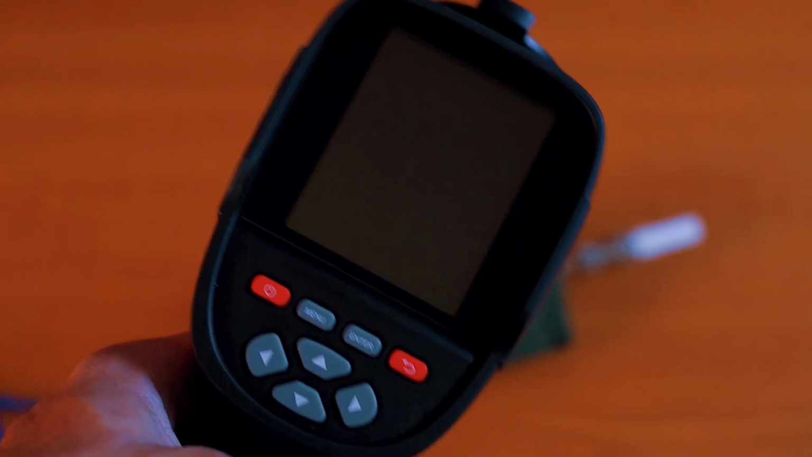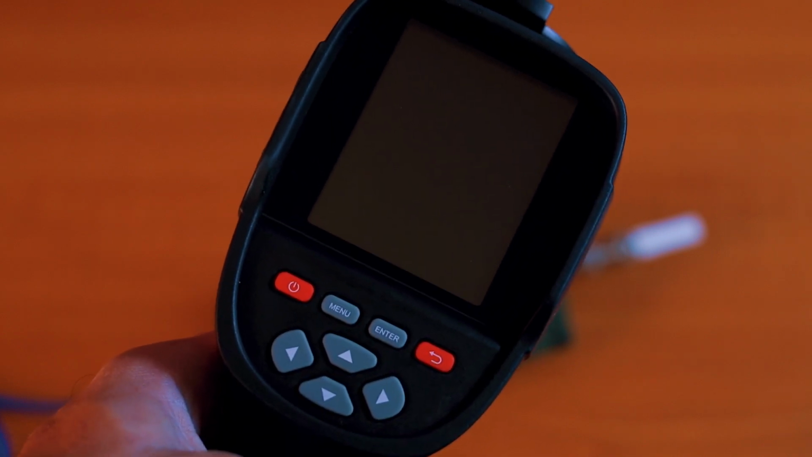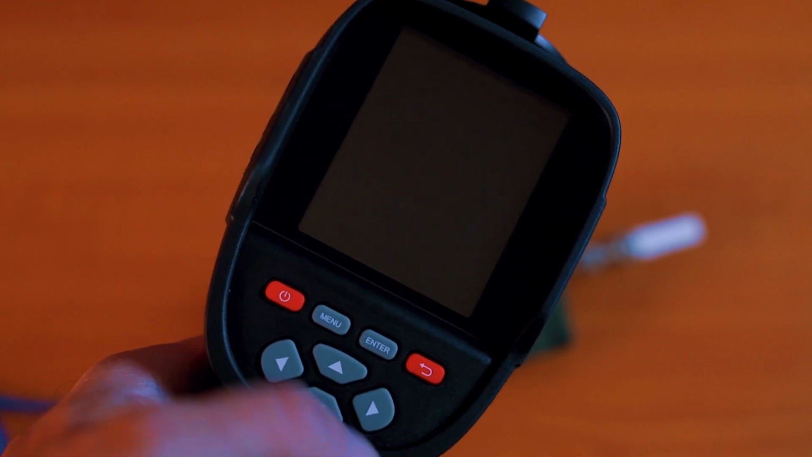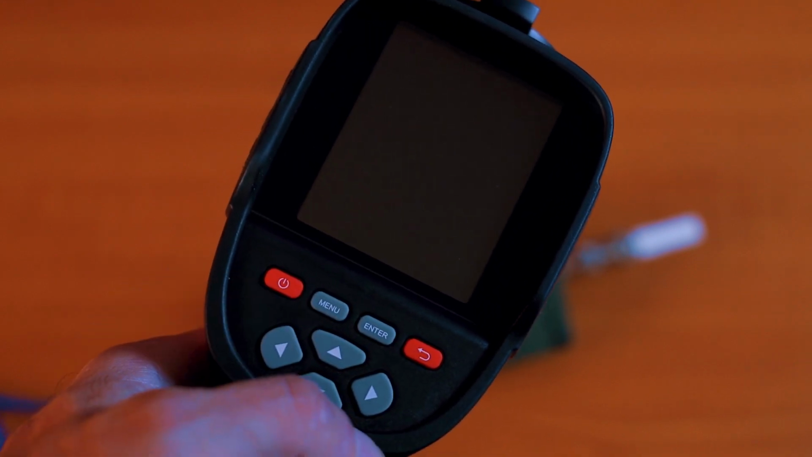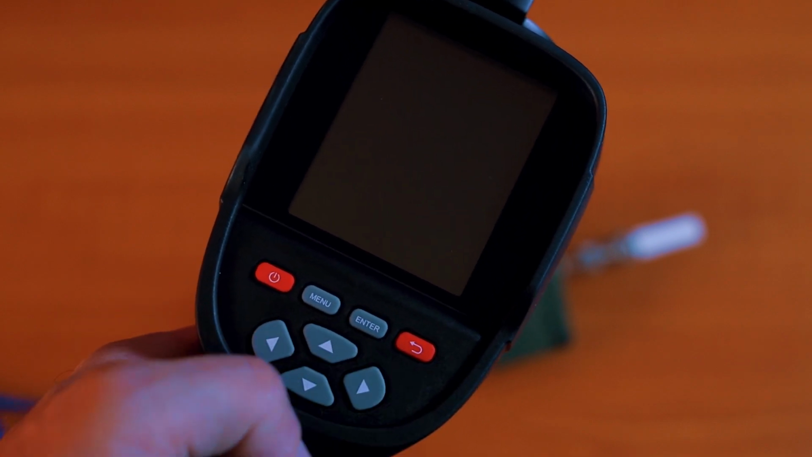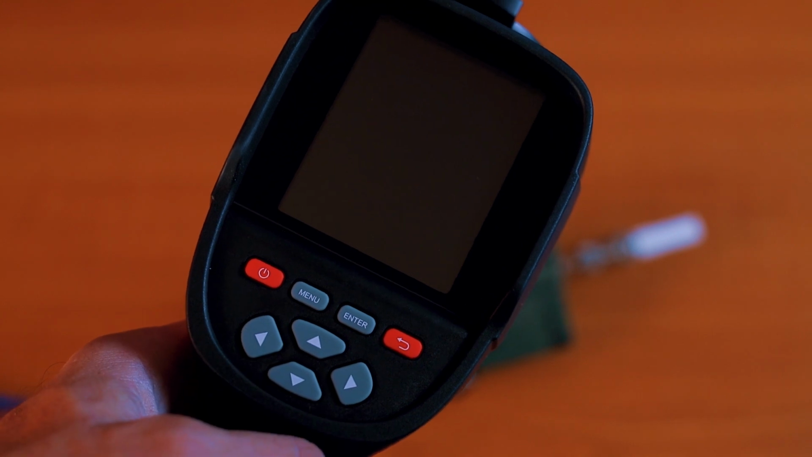So here we have a closer look at the camera. It's really nice and simple here on the back, just a couple of buttons. It's very intuitive, simple and easy to use. We have the power on and off button, a menu button, enter, return, and a couple of arrows that will help us navigate through the settings and also through the menu of the camera.